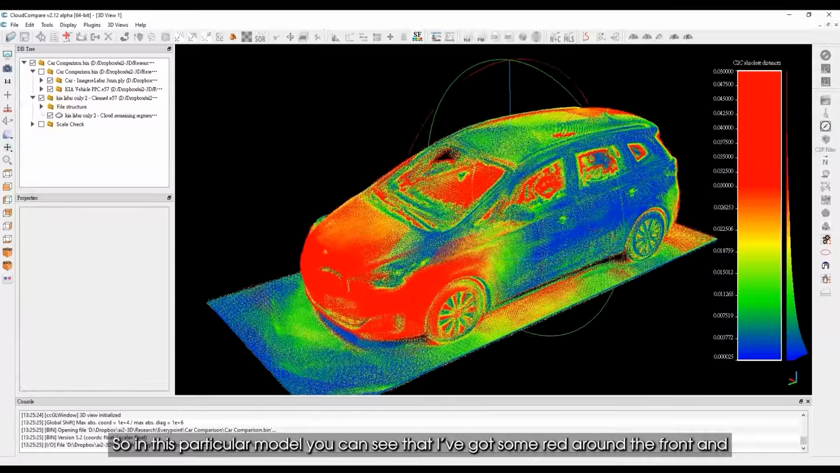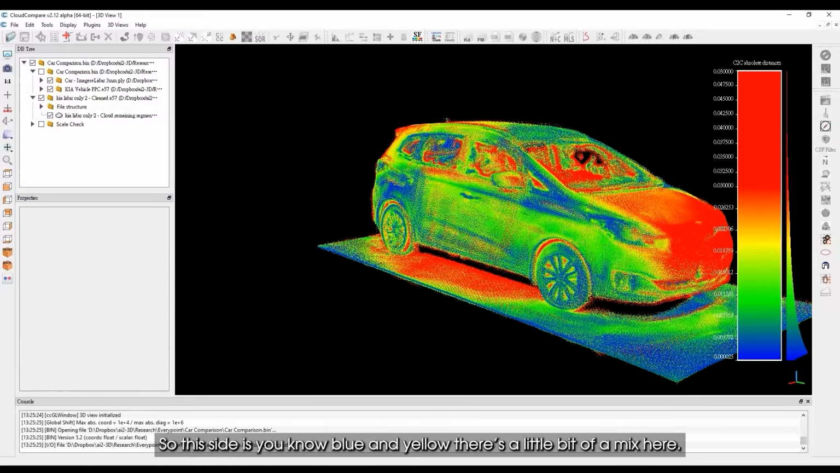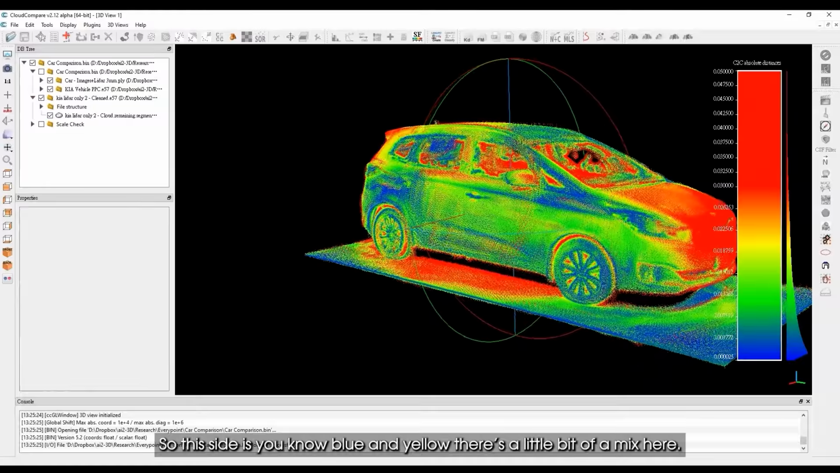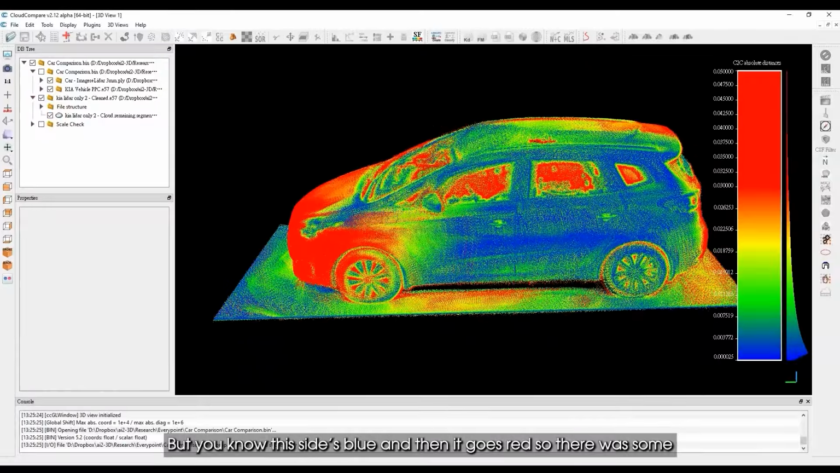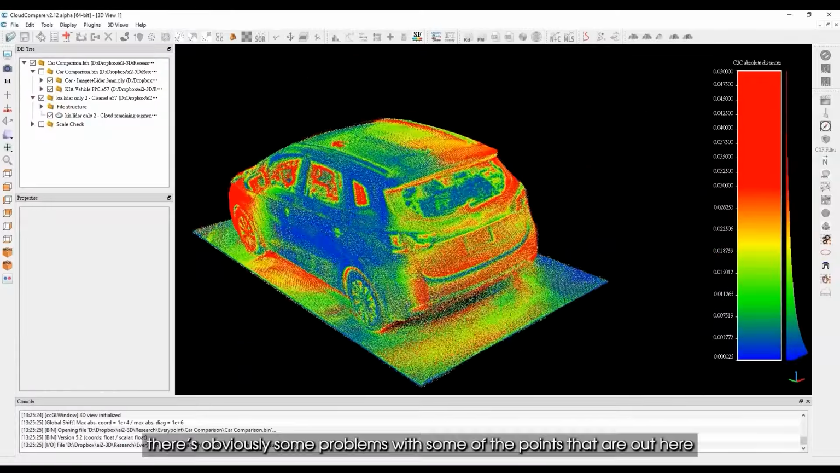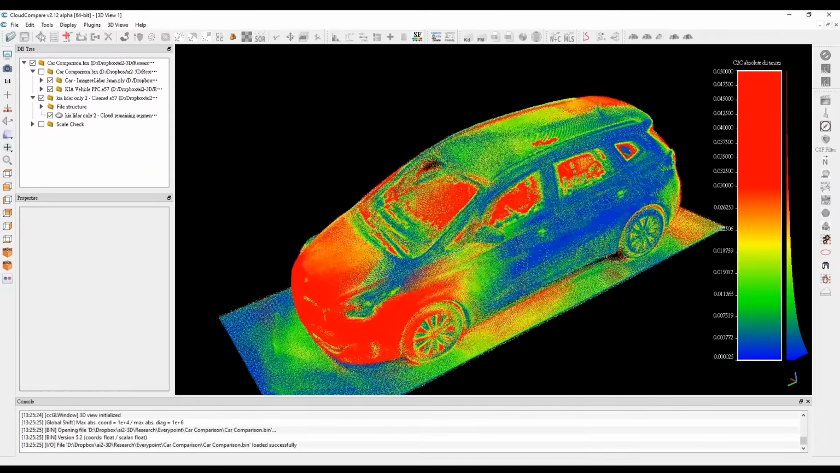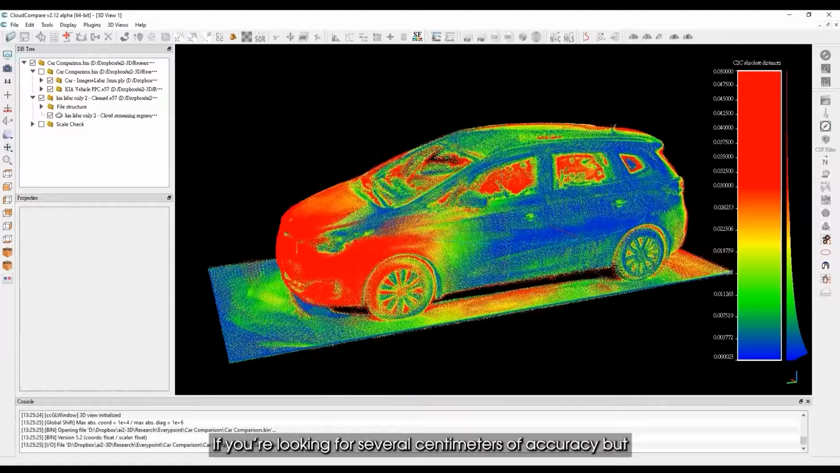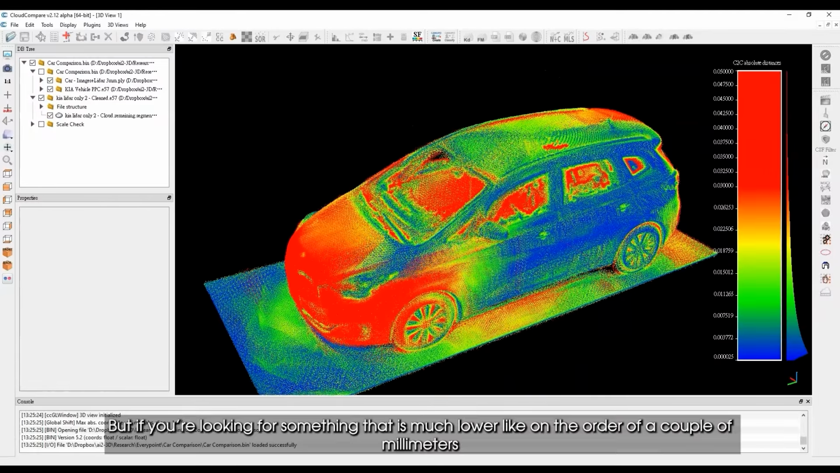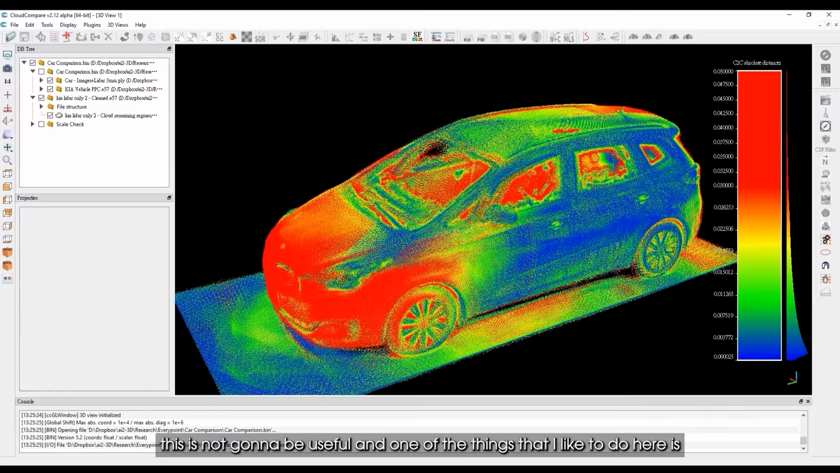So in this particular model, you can see that I've got some red around the front, and it's getting in between on the yellows on the bottom. So this side is blue and yellow. There's a little bit of a mix here. But this side's blue and then it goes red. So there were obviously some problems with some of the points that are out here. But again, it's okay for an overall model, I think, if you're looking for several centimeters of accuracy. But if you're looking for something that is much lower, like on the order of a couple of millimeters, then this is not going to be useful.